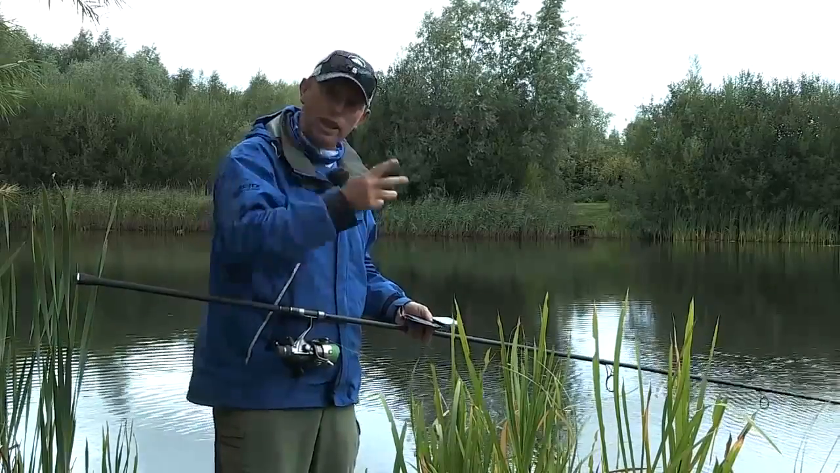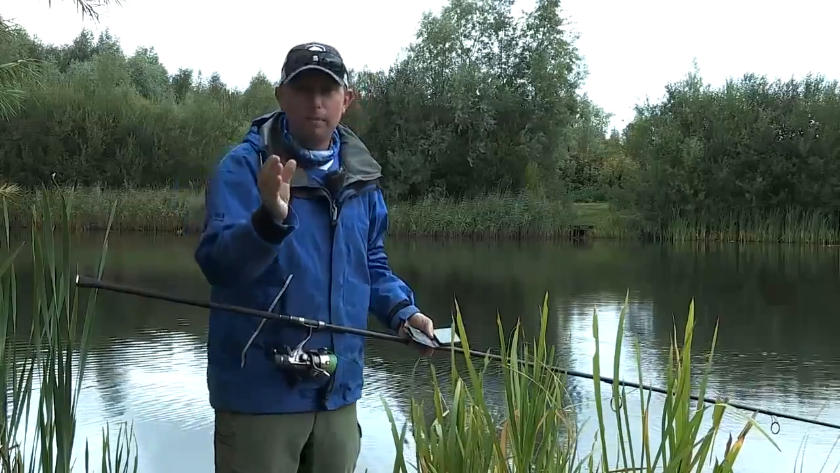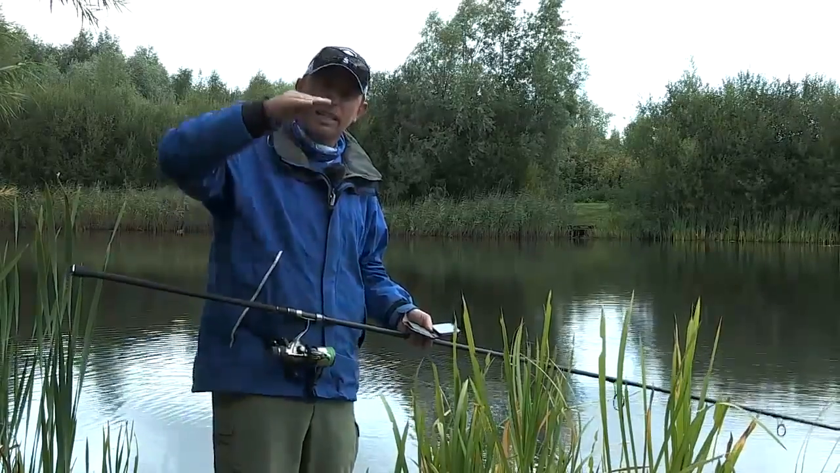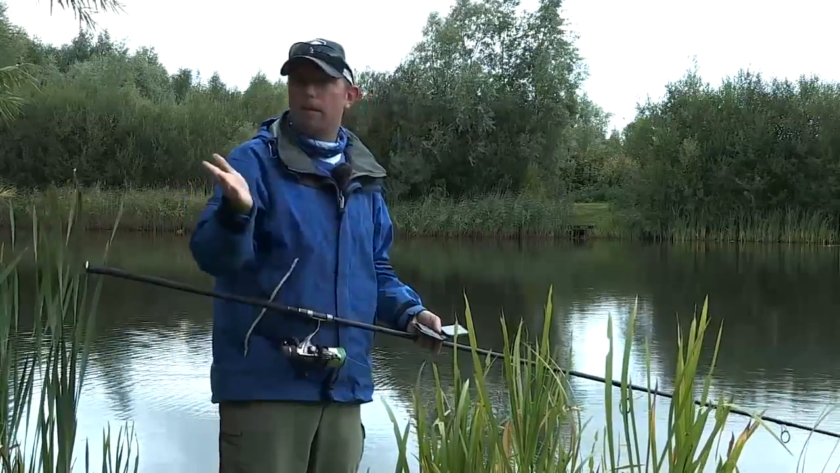So what you're doing, you're chucking it out and it's sending a picture of exactly what's on the bottom. It'll even pick out individual fish. Not that you're going to catch them, but it'll point out the structures, whether there's weed growth on there, the depth, the temperature. You can even record where you've seen a lot of fish on a map. I've done it in the past.